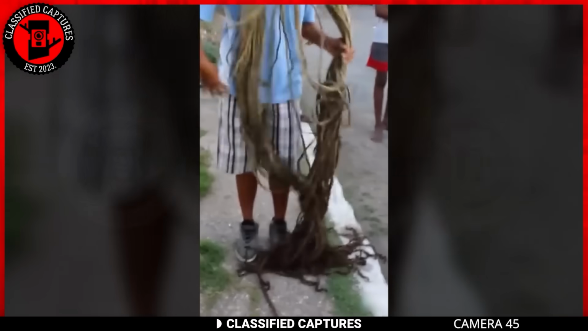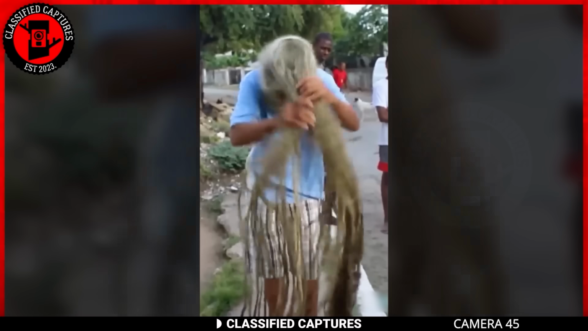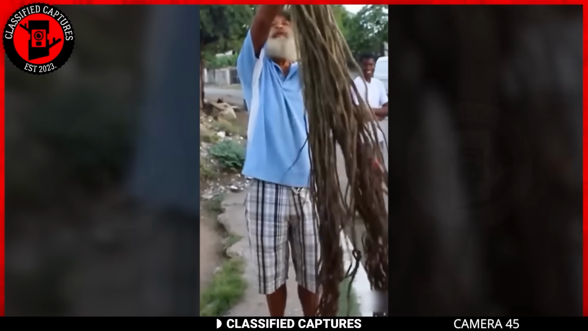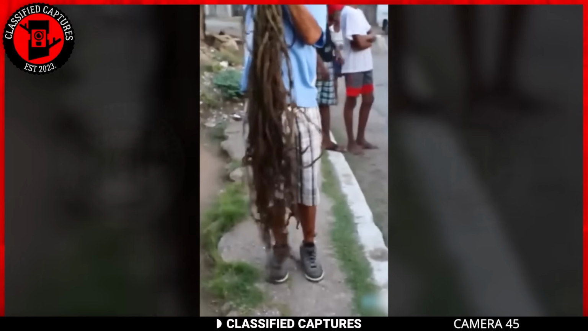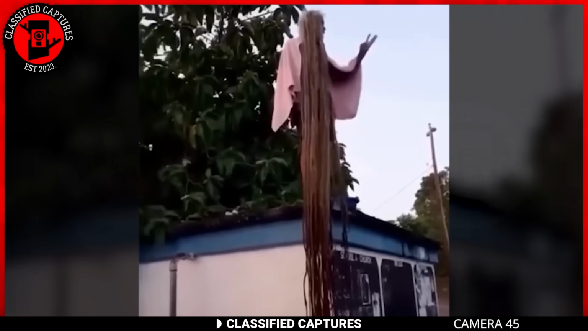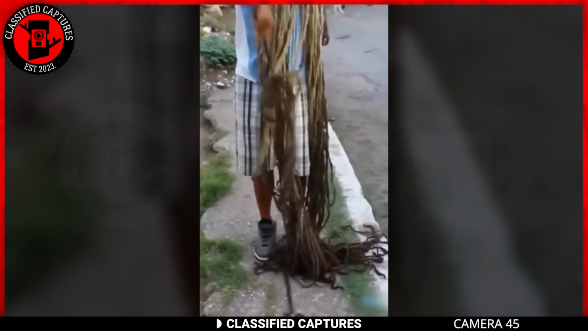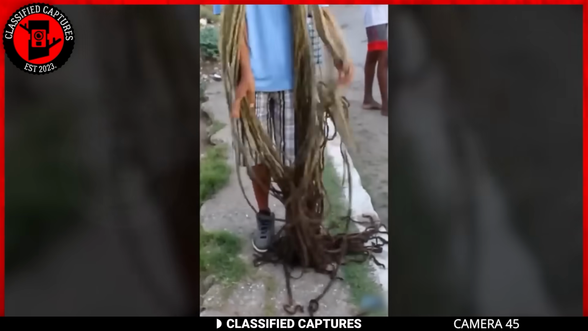While the man's dedication to his extraordinary hairstyle is undeniably impressive, a closer look at the global stage reveals that another individual has already secured the title for the world's longest locks. Nonetheless, the Jamaican man's commitment to this distinctive appearance adds a touch of local flavor to the realm of record-breaking achievements, don't you think?